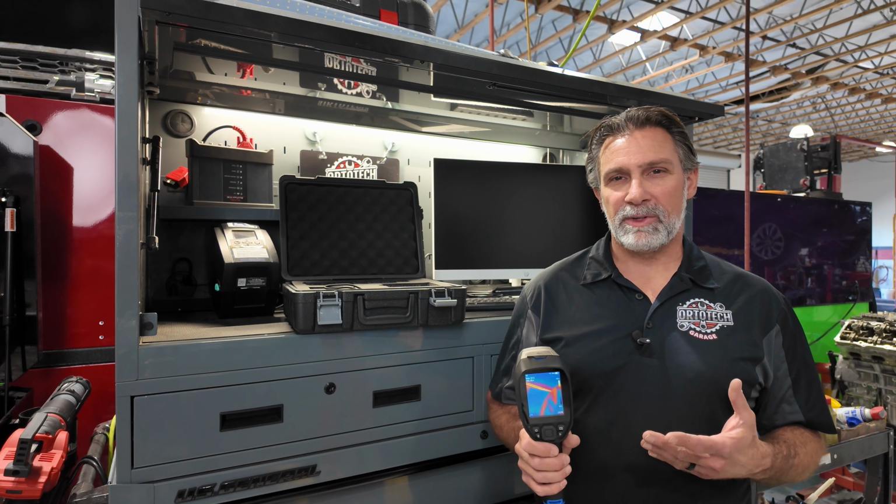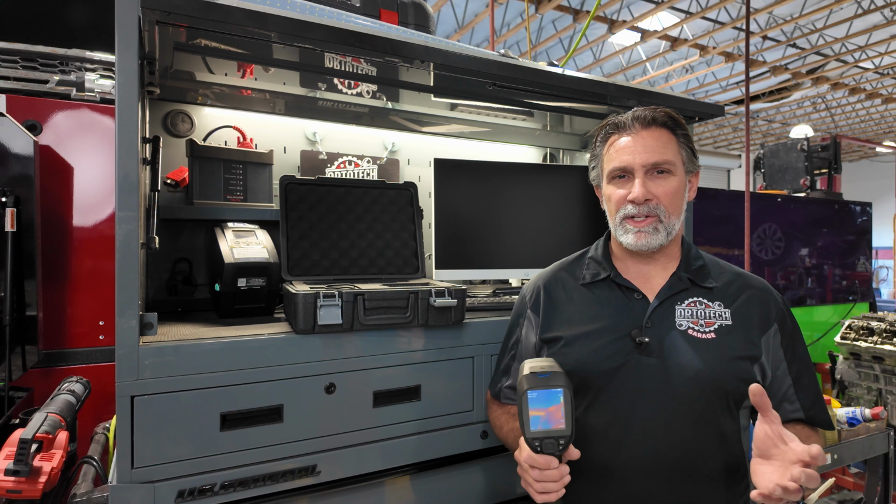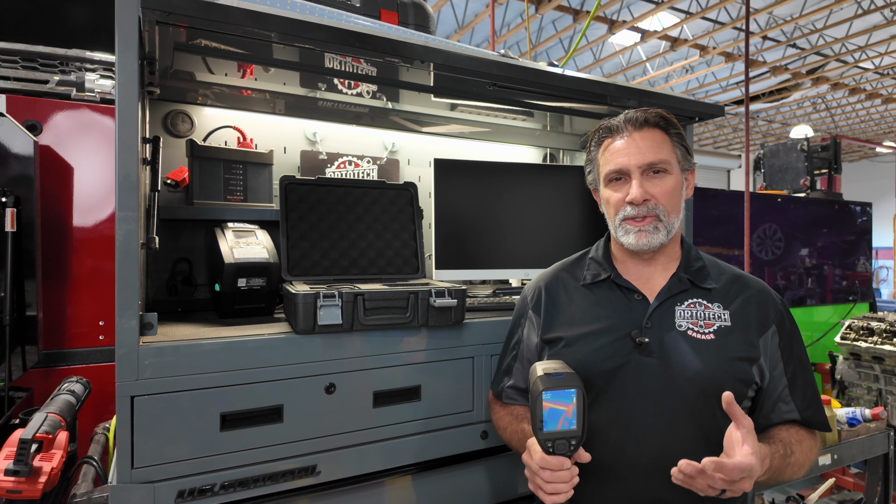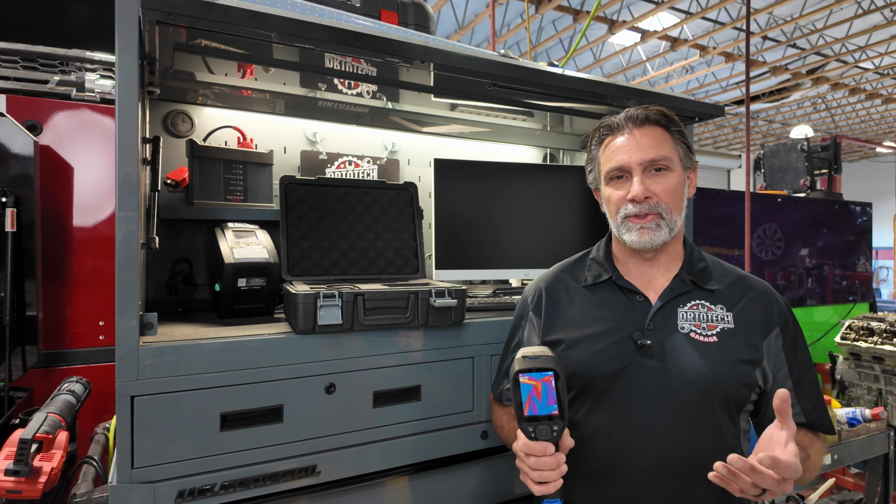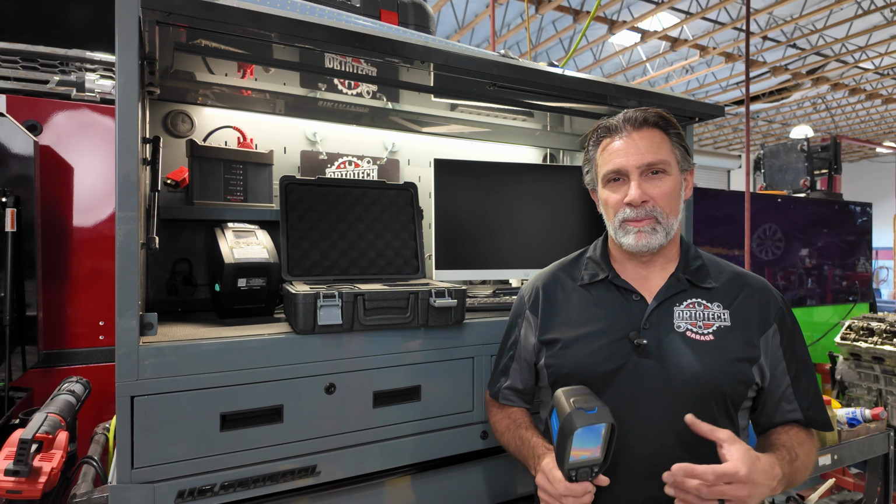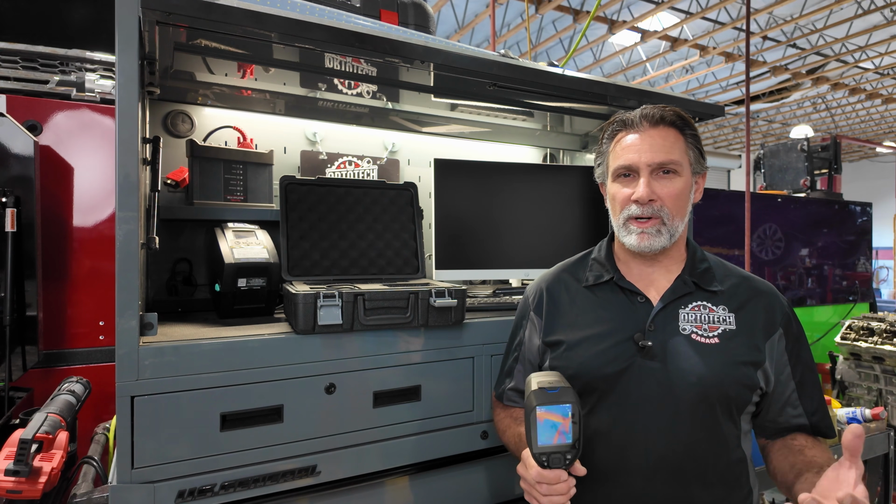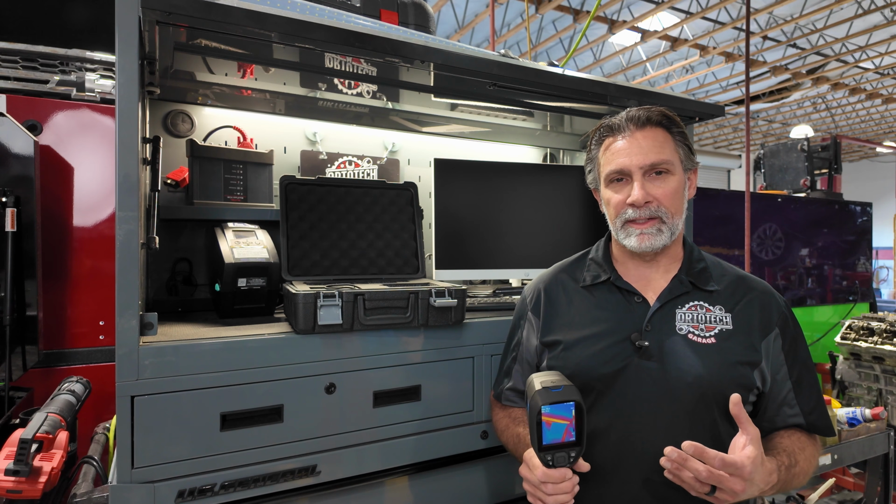But now that tools like this have come down in cost and they're way more accessible, it really opened the door for me. The combination of affordability and all the potential uses made this an easy decision to pull the trigger. So now the goal is to really learn the right way how to use this tool, starting on known good vehicles, building a baseline, and figuring out exactly what normal looks like. So when a problem car comes in, I can spot that immediately.